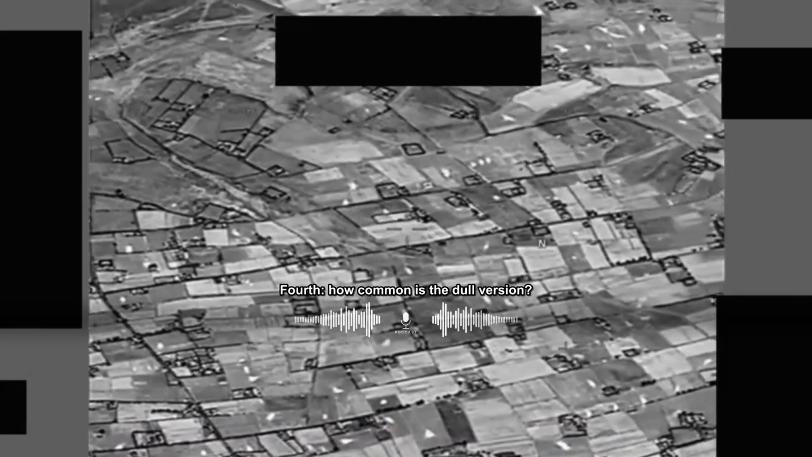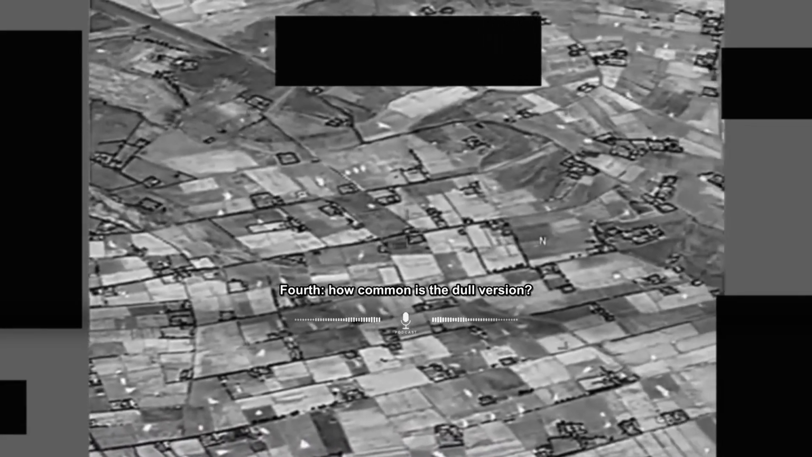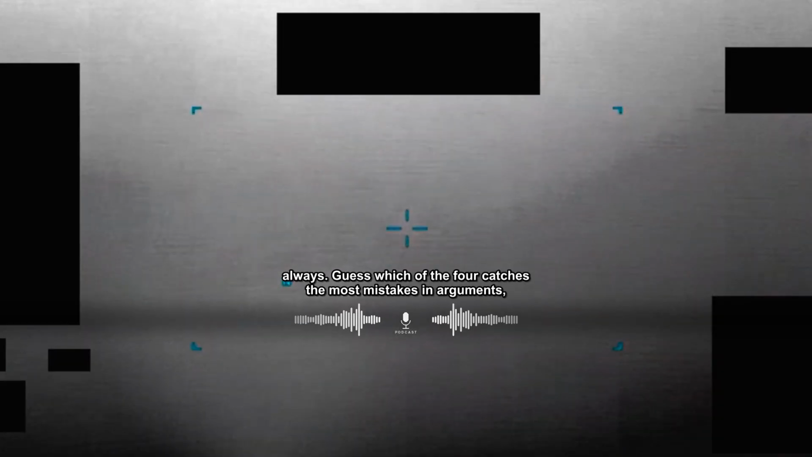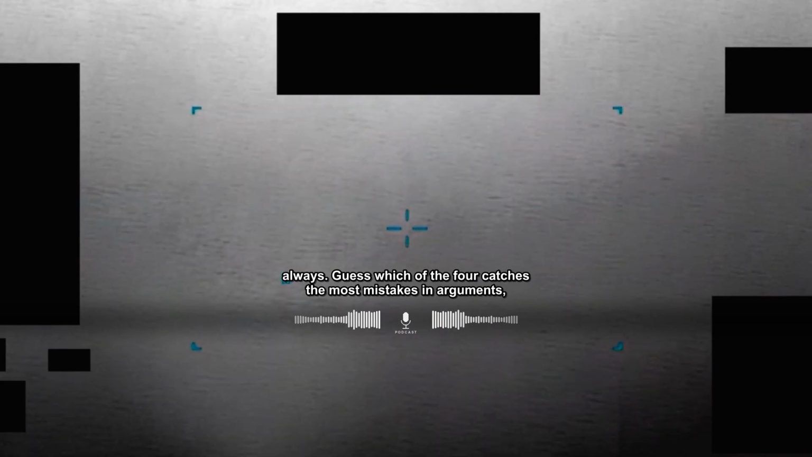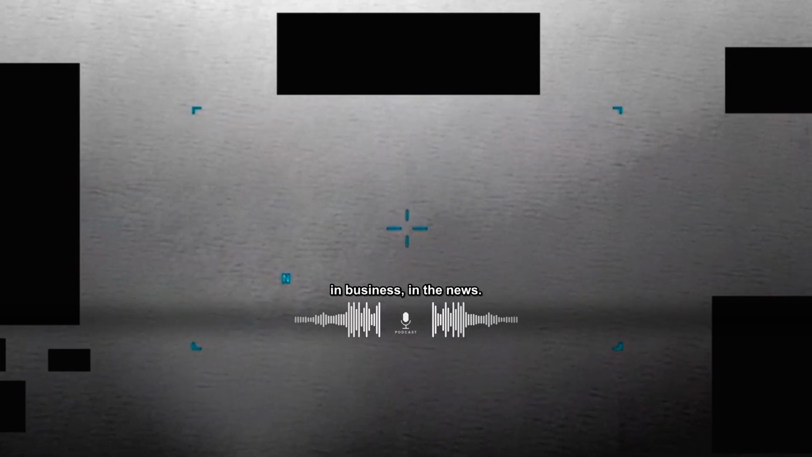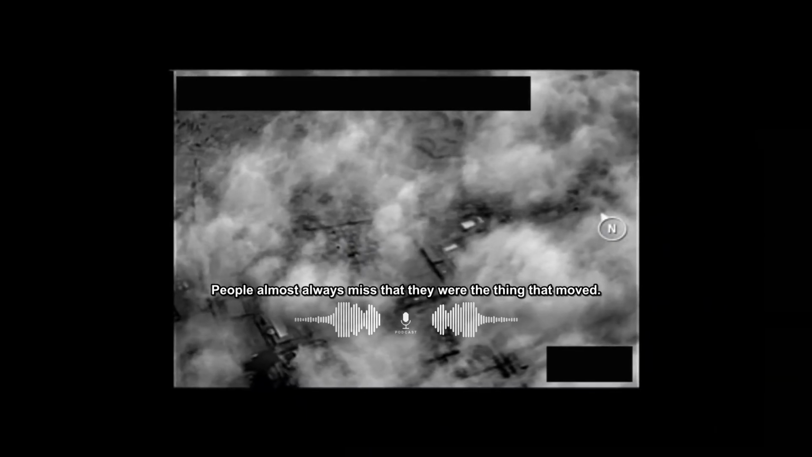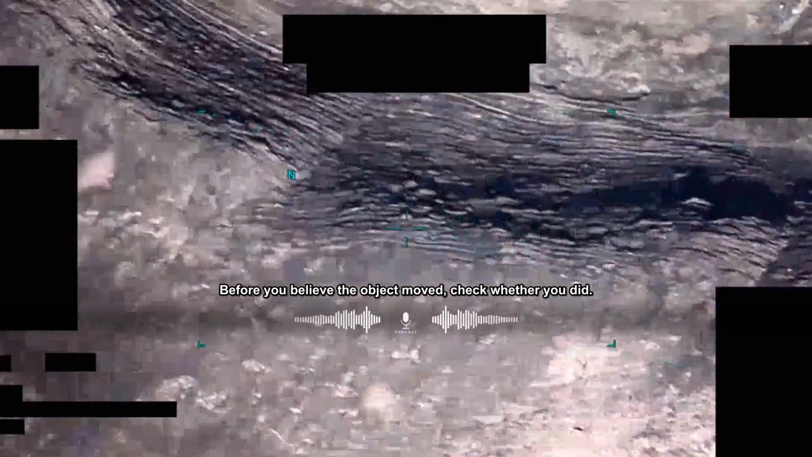Fourth, how common is the dull version? Thousands of balloons fly daily. Weigh that first, always. Guess which of the 4 catches the most mistakes in arguments, in business, in the news? The second one. People almost always miss that they were the thing that moved. Before you believe the object moved, check whether you did.